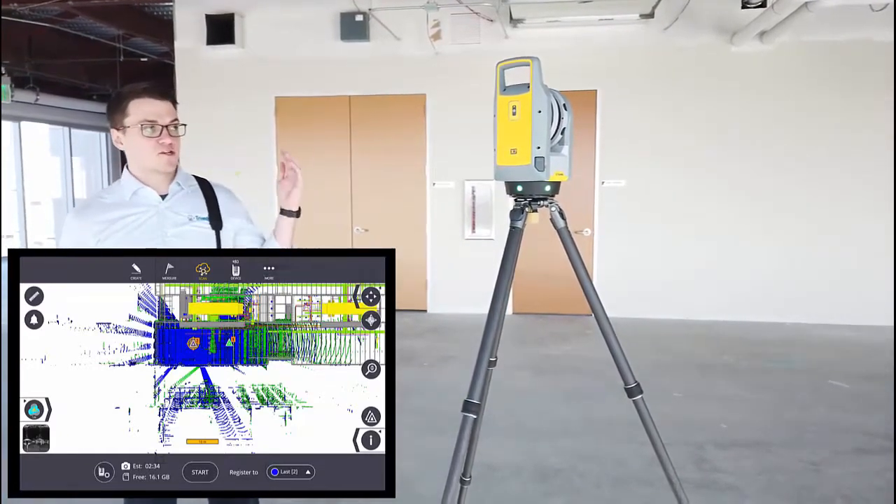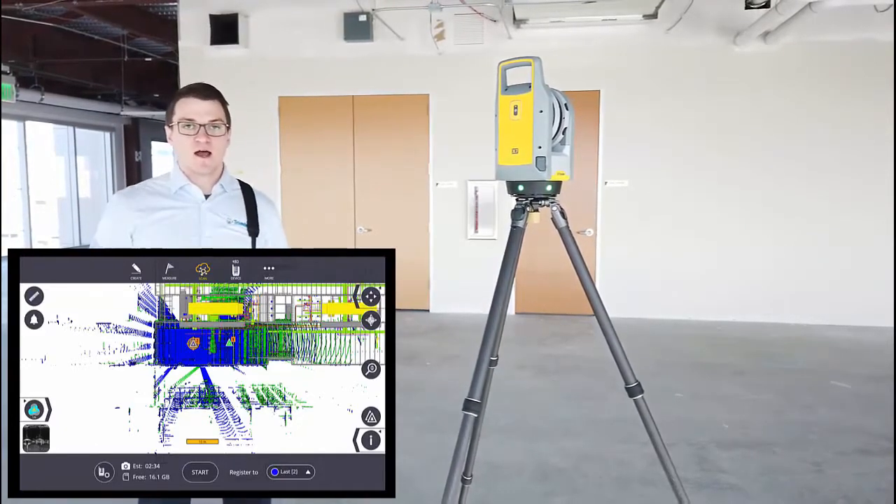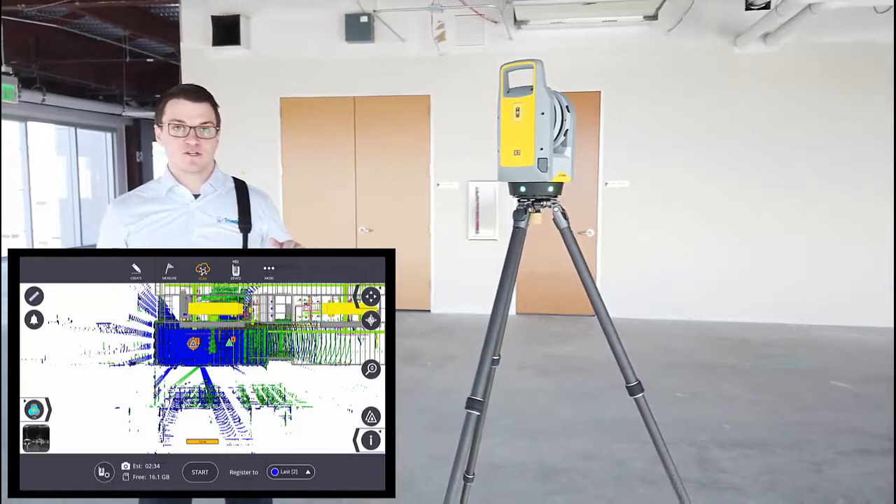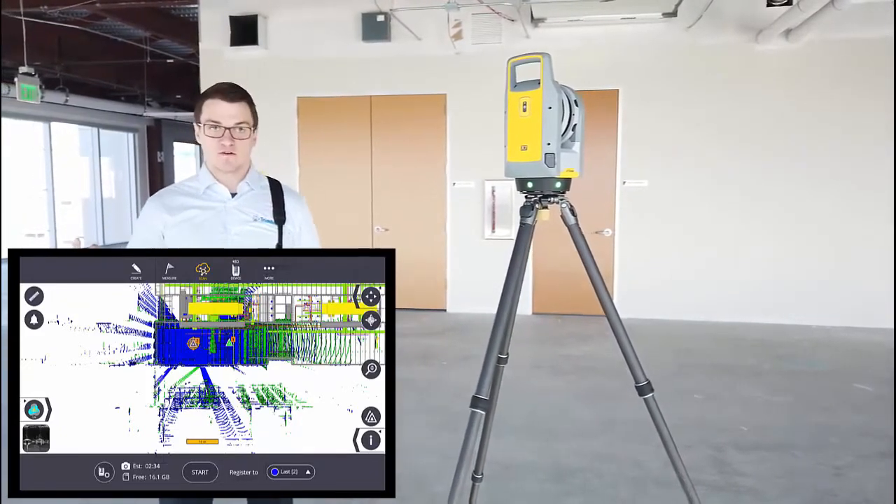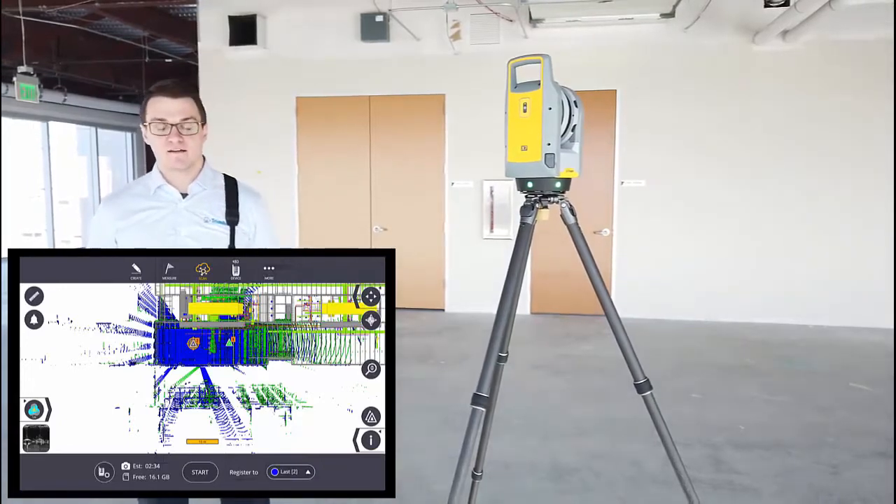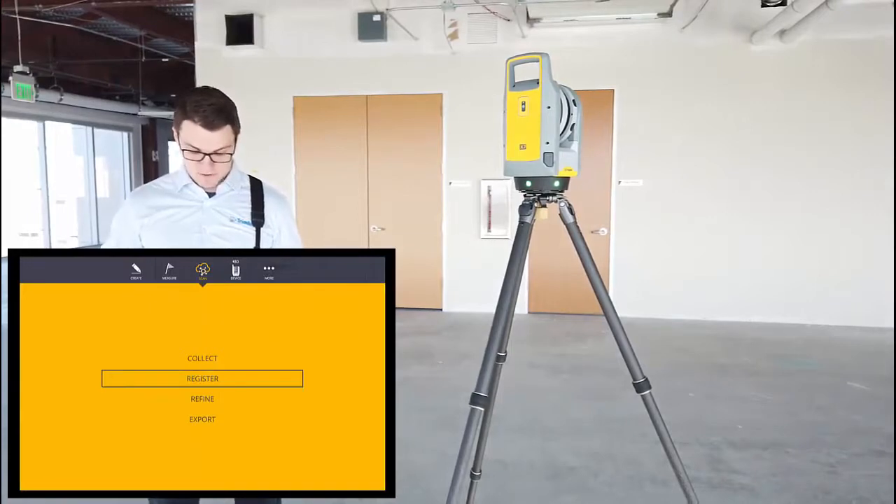If I wanted to do a full project geo-reference, I would still probably want to take it back to Trimble RealWorks to make sure across the entire scan project is accurate. But what I'll do here is just register that first scan back to this accurately set up second scan. So it's pretty simple to do.